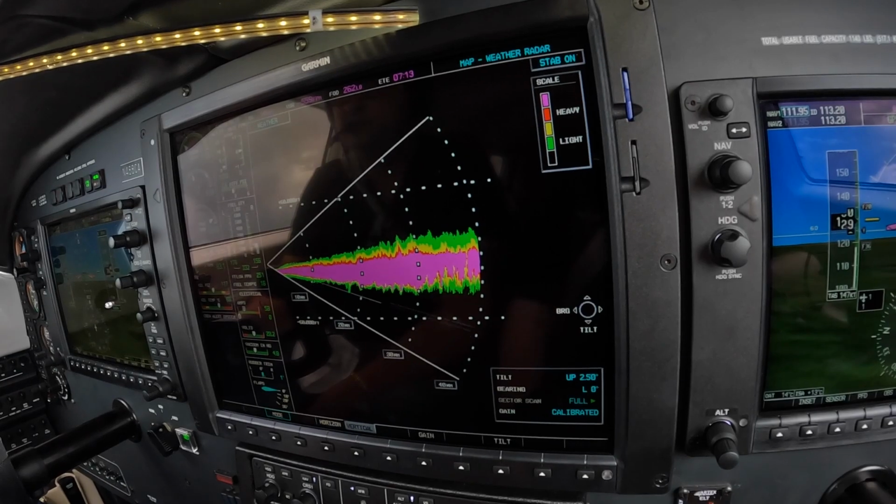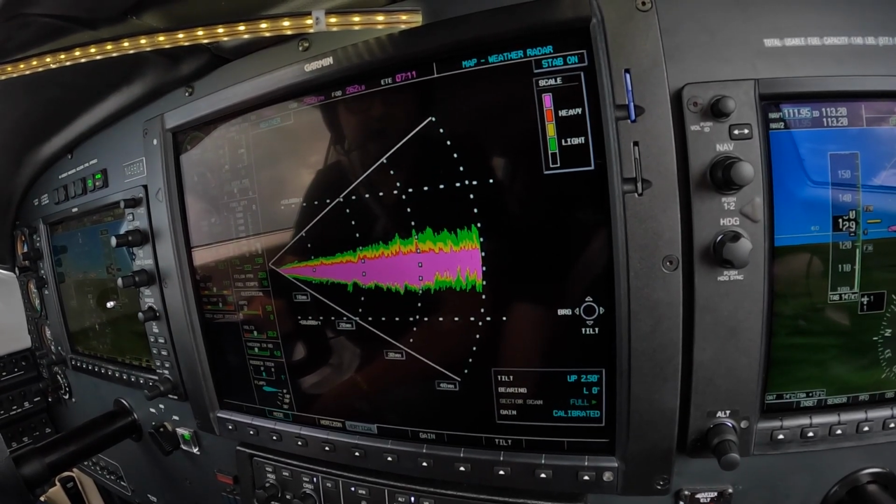Radar contact 5 miles northwest Tuscaloosa at 4,000, altimeter 3005.